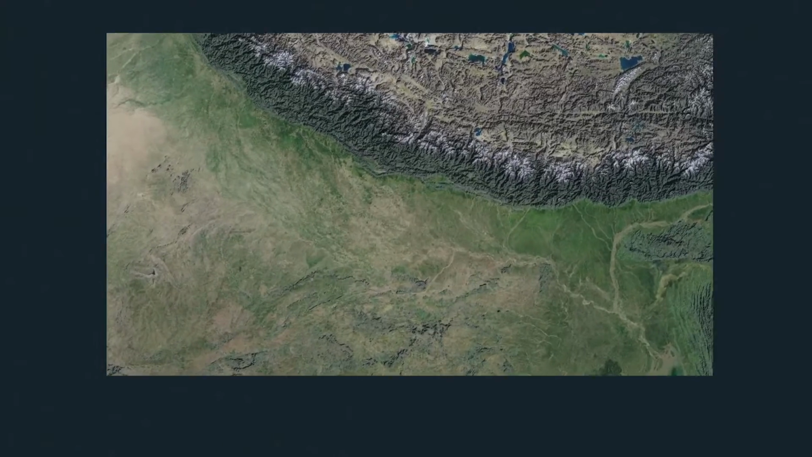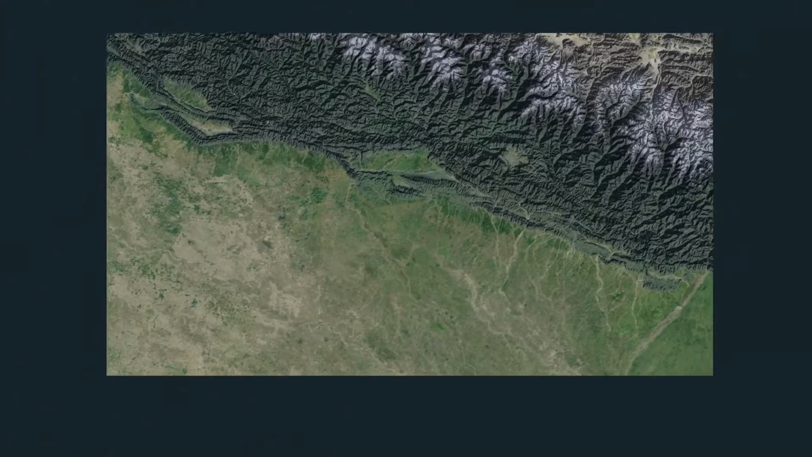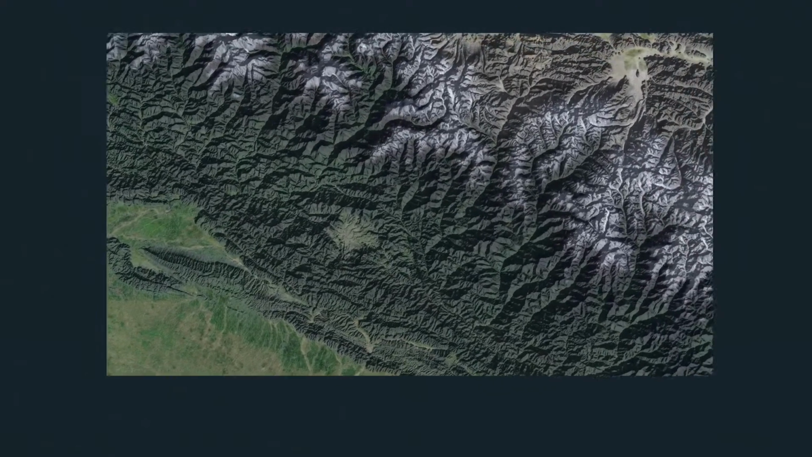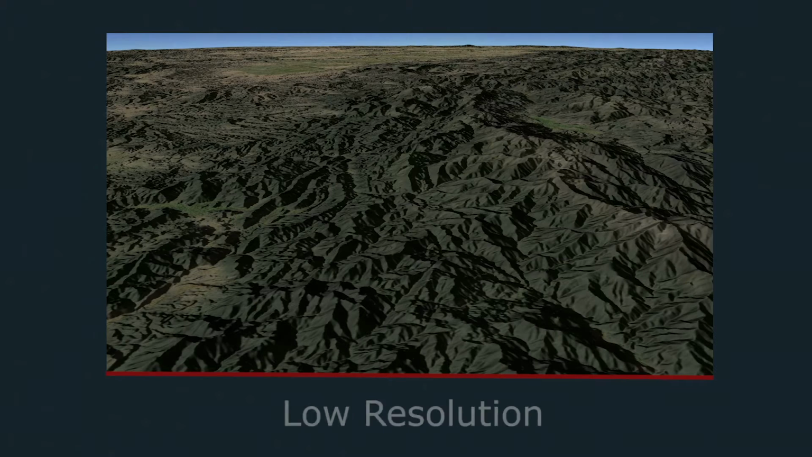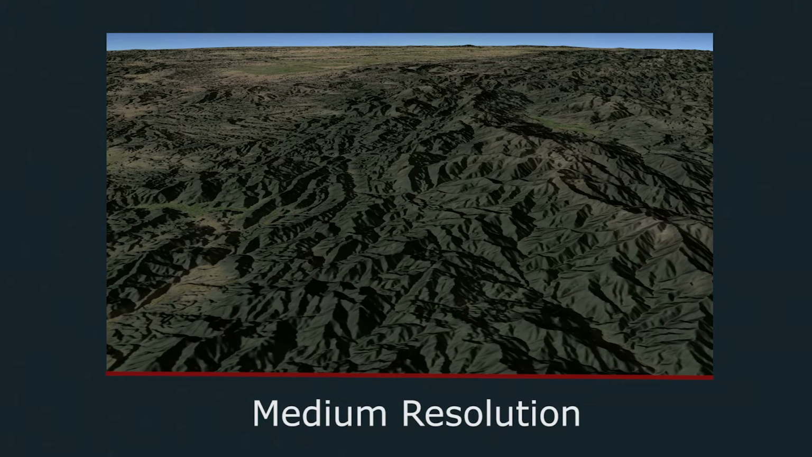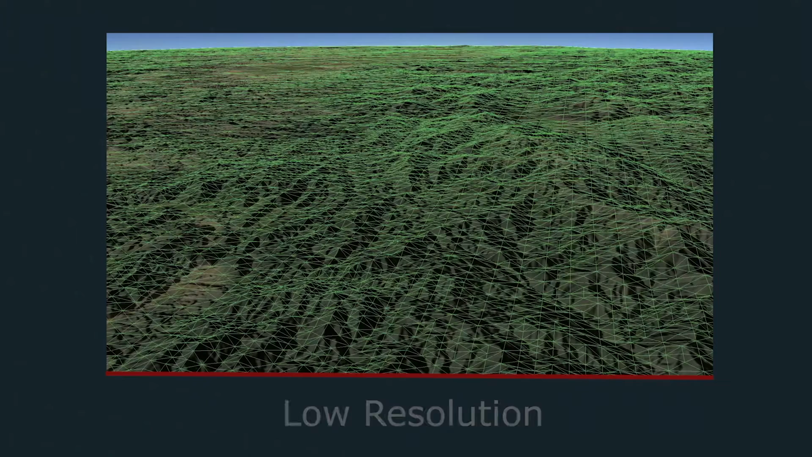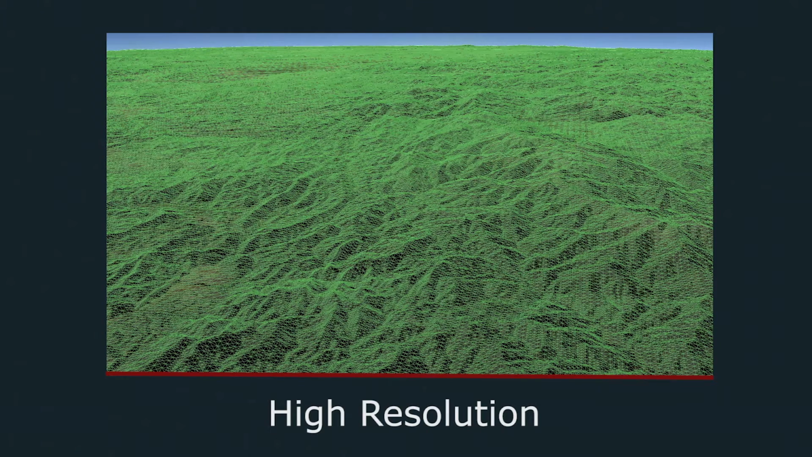Gnosis dynamically optimizes the terrain mesh to adapt to how abrupt each area of the terrain is. The level of detail of the dynamic terrain can also be adjusted based on hardware capabilities. For example, here we are going from low resolution, now to medium resolution, and now high resolution. Here is low again, with triangulation being shown, and now medium, and high resolution.